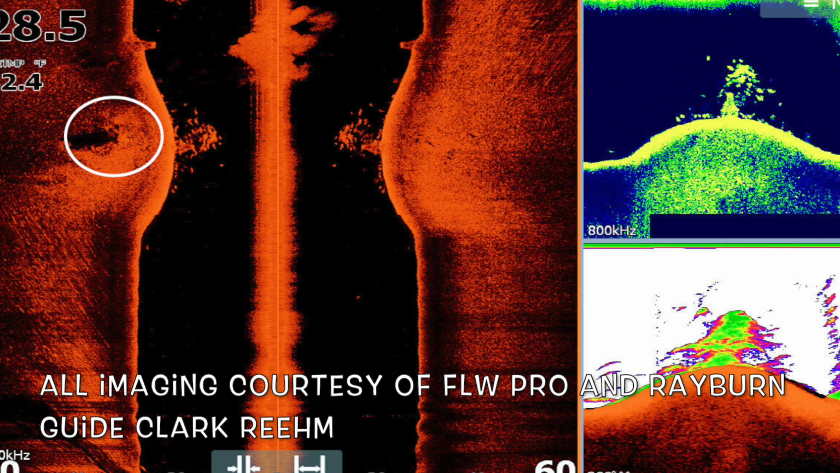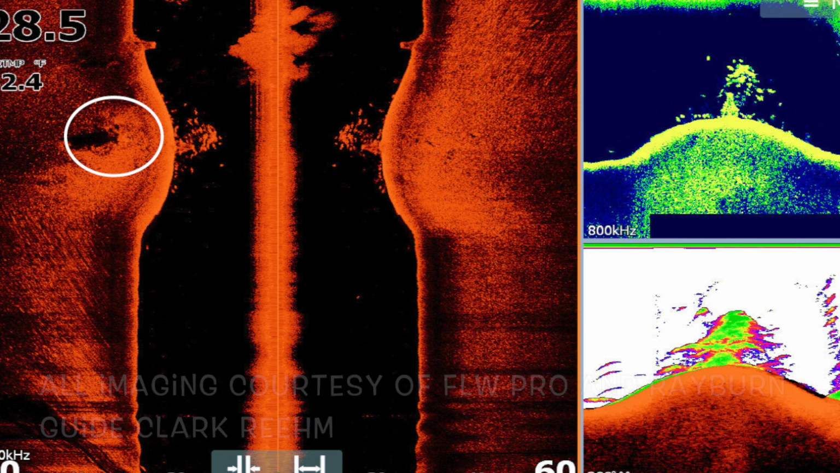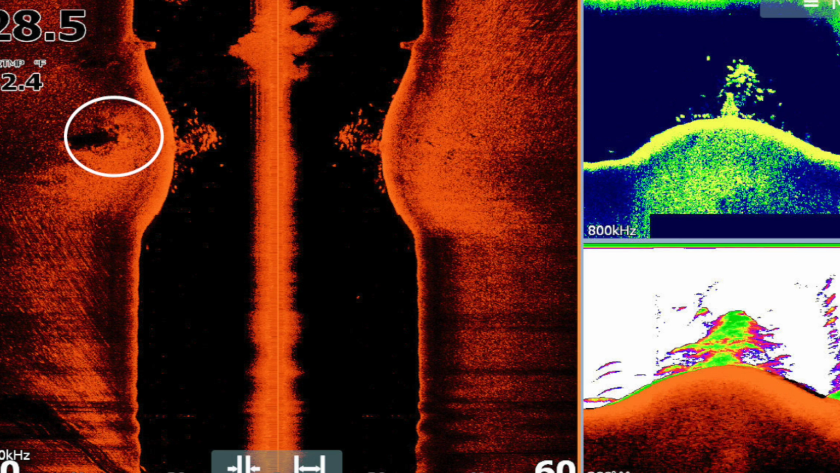You'll note how hard it is to see on traditional 2D, bottom right, but you can see it very obviously on the top right, and you can also see the bait fish and the fish around that stump. So what you see there is the stump and that root ball underneath.